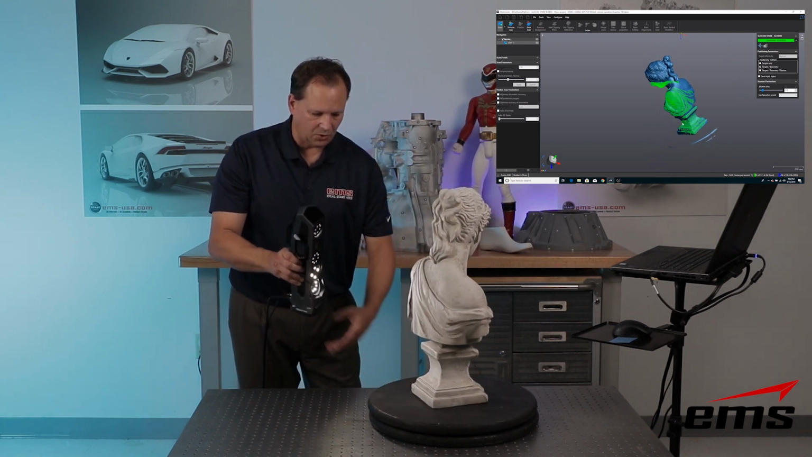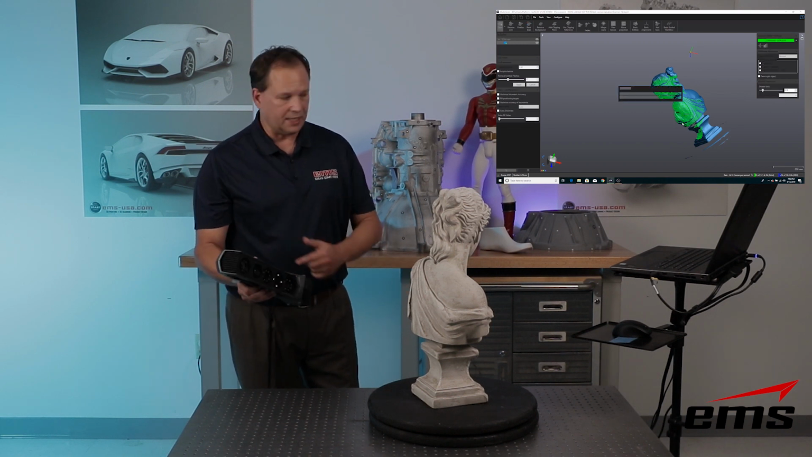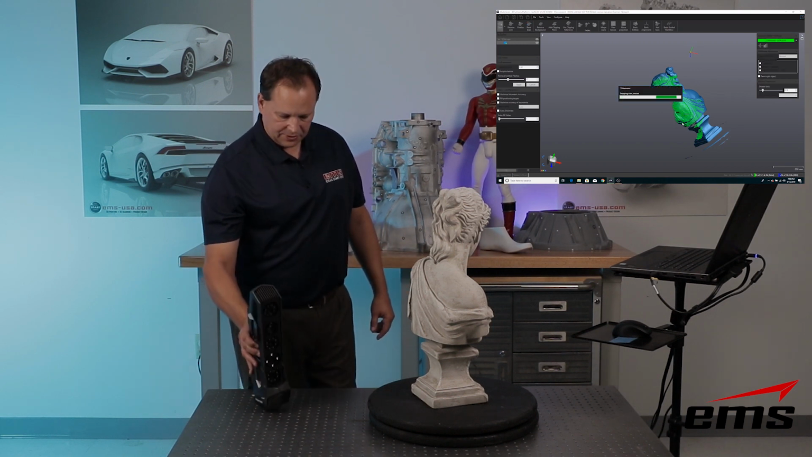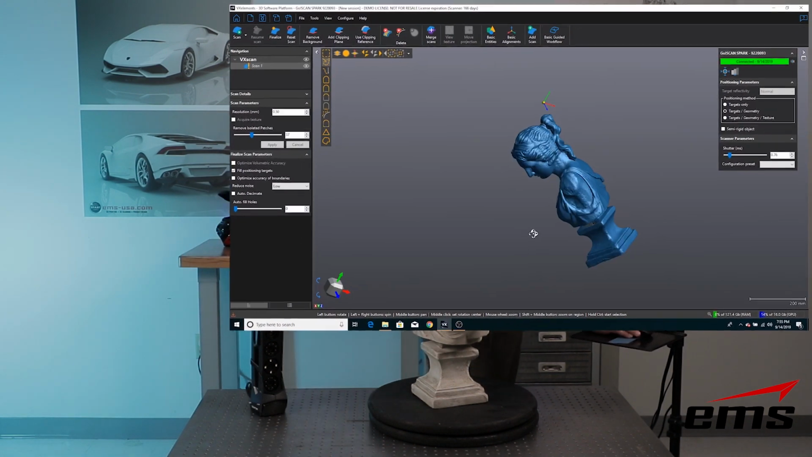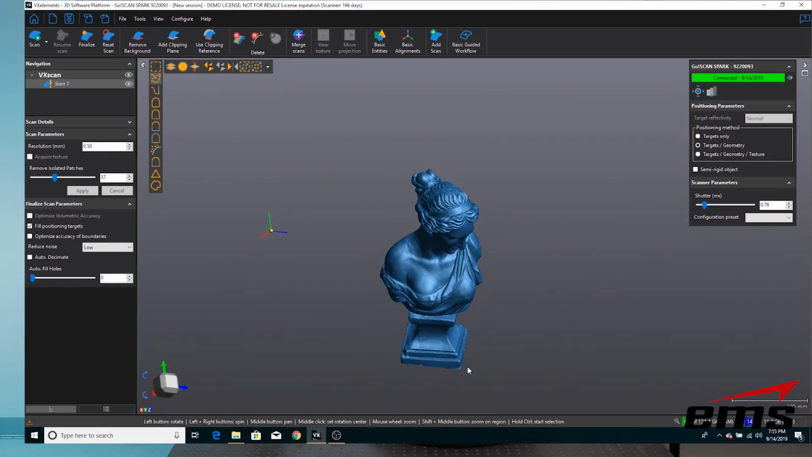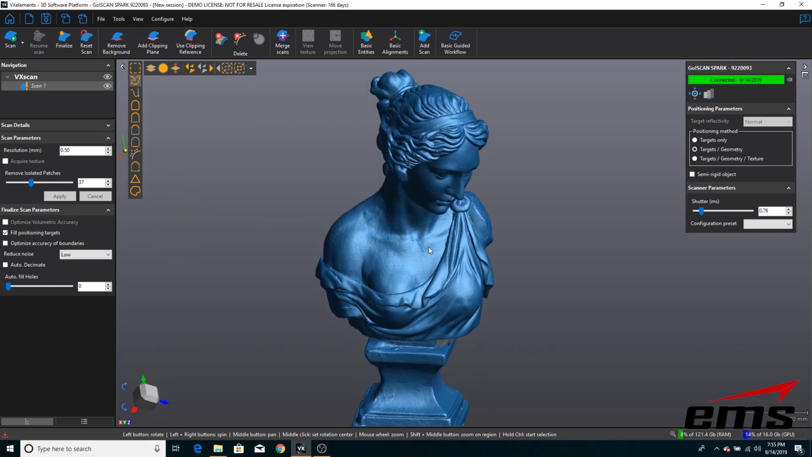So again, I just keep going around it until I'm done, and if I long hold the button here on the scanner, it's going to complete the scanning process. And you can see it's finished scanning. Now the scanner underneath is collecting points, but points are very difficult to look at. So what we do is take all of those points and polygonize them, or turn them into triangles, and that's what you see here on the screen.